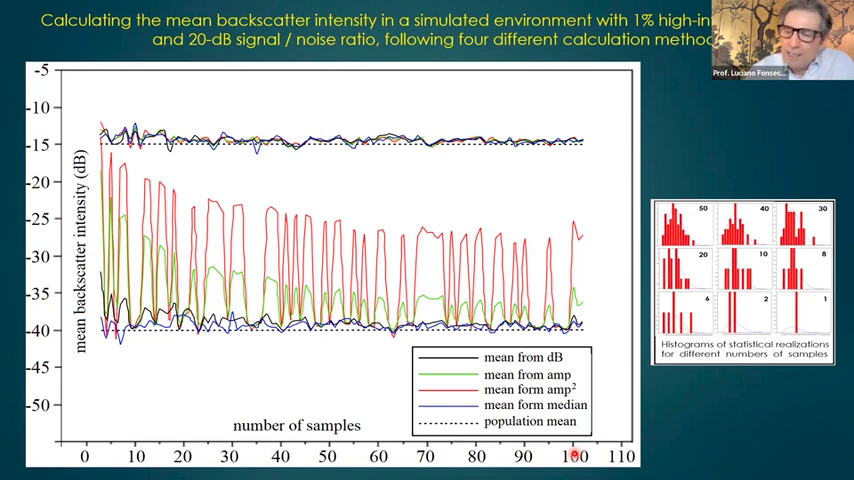And we calculate the average using the amplitude square, which is the correct way, the dB, the black line, the median, the blue line, the average of the amplitude is the green line. So we see here that with 1% of high amplitude scatters, you cannot trust at all the average calculated with the amplitude square. The values vary by 20, 25 dB. It's completely unreliable. You just forget it.